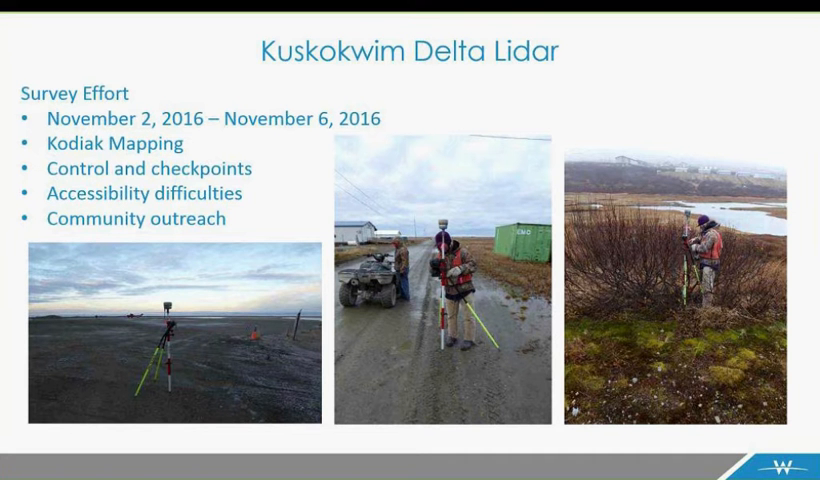So these pictures that you see here are actual pictures of Kodiak out in the field doing their work. The two on the left are either control or what are called NVA, which stands for non-vegetated vertical accuracy points. Basically that just means it's a bare earth, open terrain type point. So they are collecting those types of points on the open areas there.